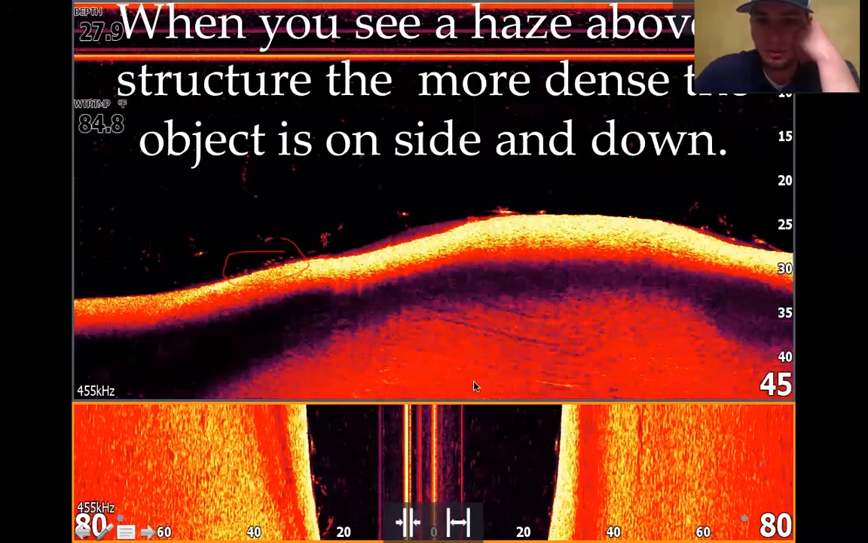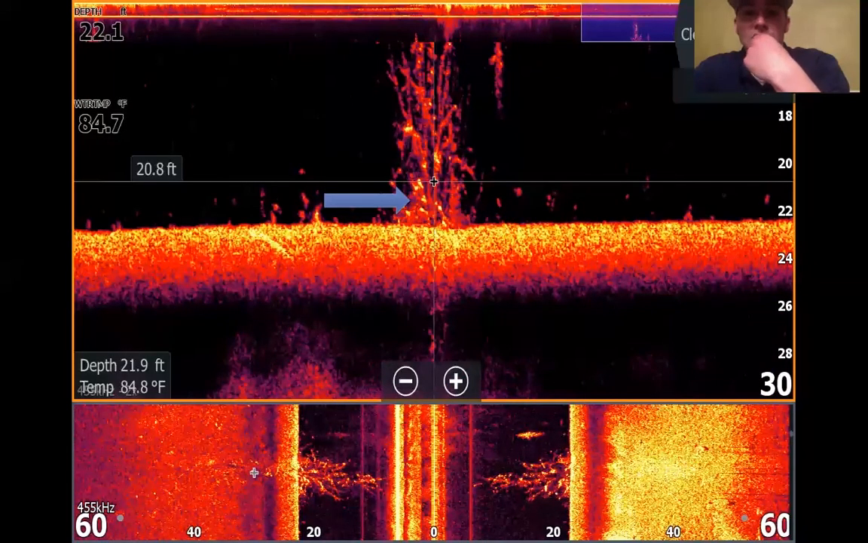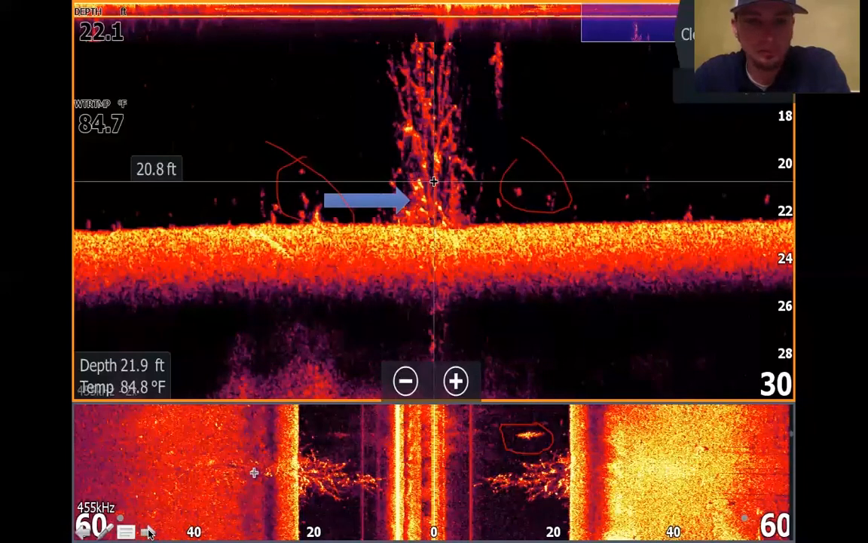Alrighty, so this is just a zoomed in shot of down scan versus side scan. So you can see over here on side scan, the brush is not actually on both sides of the boat. It's underneath the transducer. So that's why it's on both sides. You can see the brush very clear on down scan because it's within that cone angle, versus side scan reflects on both sides. You can see there's a school of bait out there to the right. If you were crappie fishing, you would see a lot more of these little smaller dots throughout the brush pile, which will identify crappie.